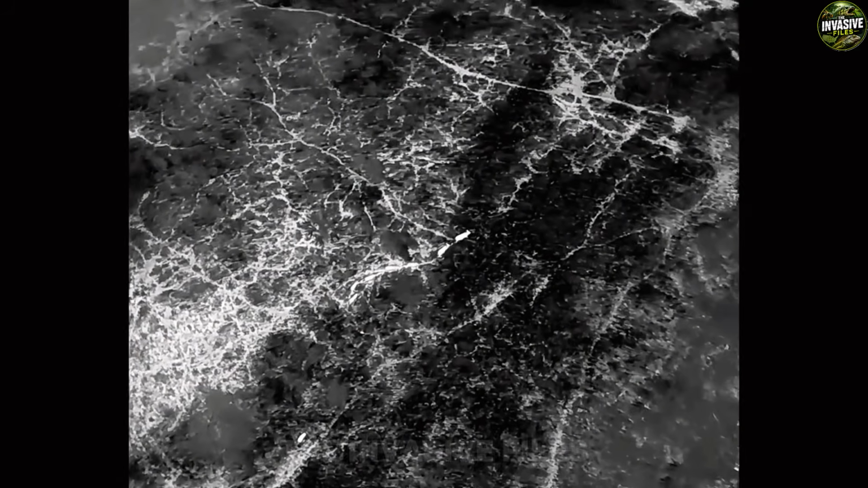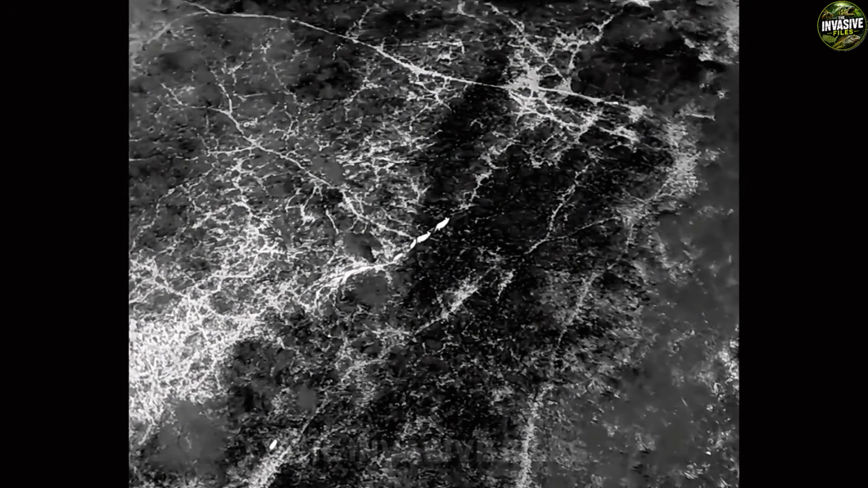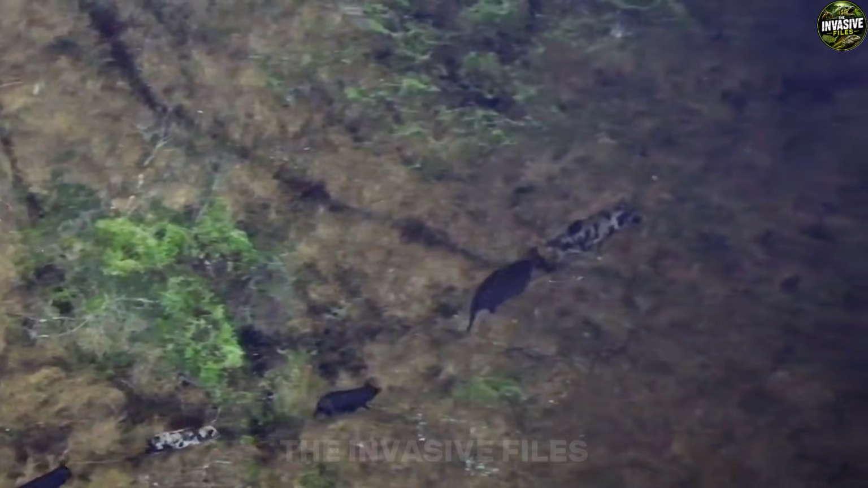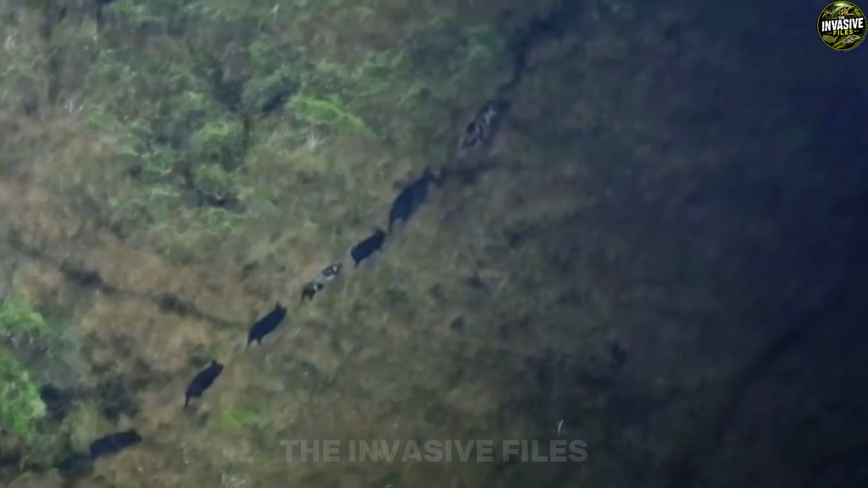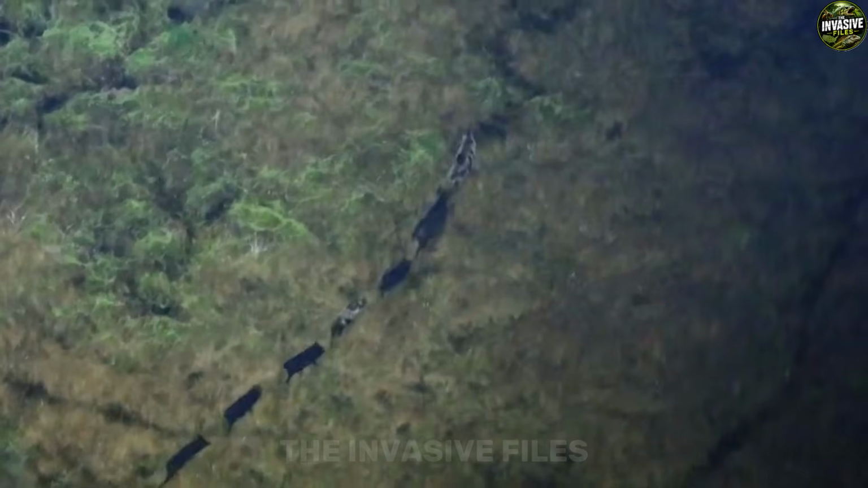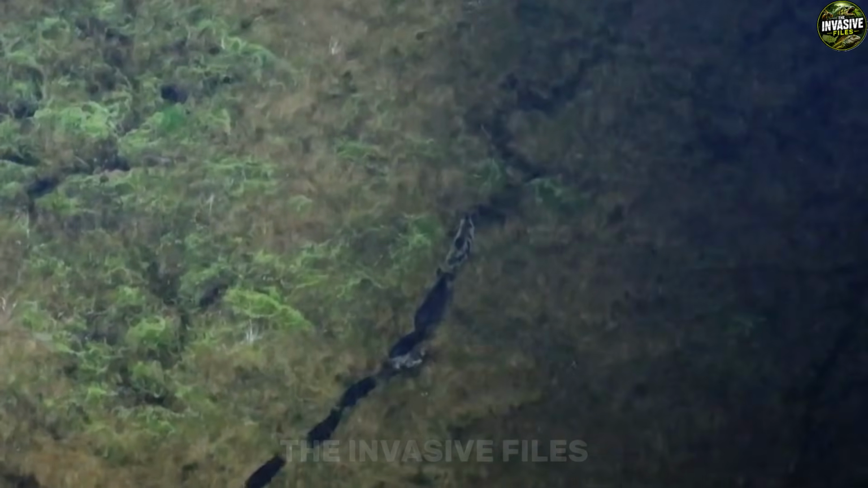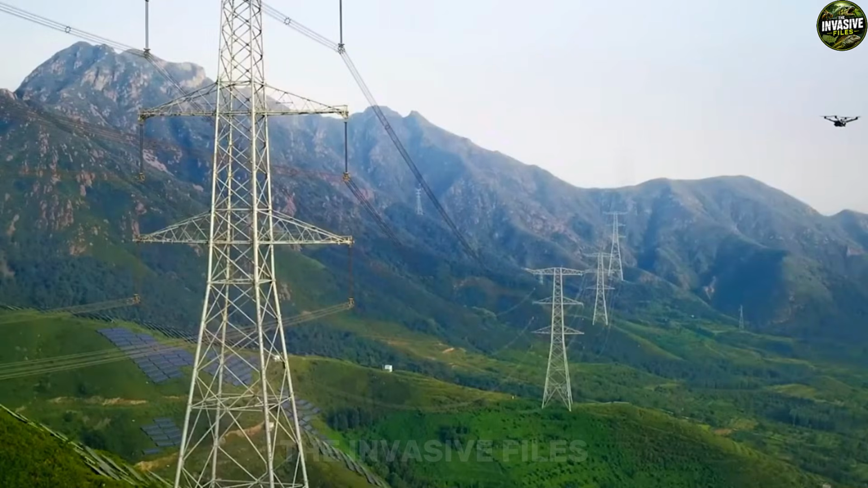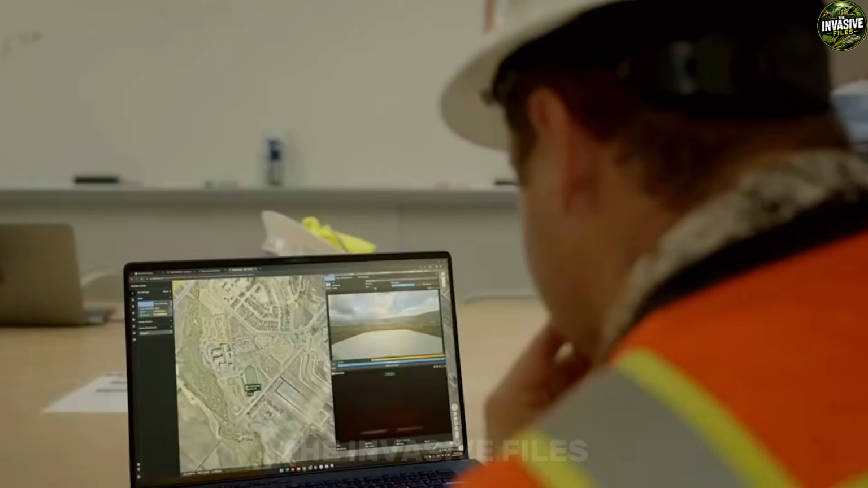Now, a lot of folks see this setup and immediately ask the same question. Why not just mount a rifle to the bottom of the drone, program a flight route, and wipe them all out from the comfort of the truck cab? Well, the federal government has a very clear, very strict answer for that. FAA regulations and federal laws strictly prohibit weaponizing civilian drones.